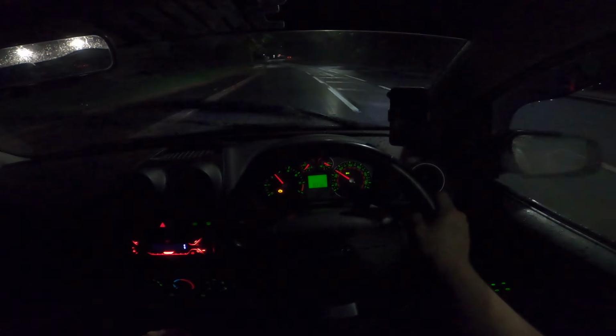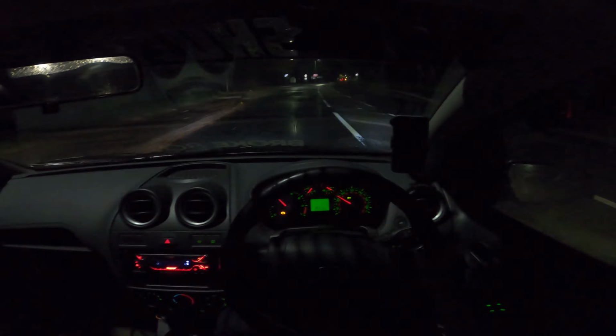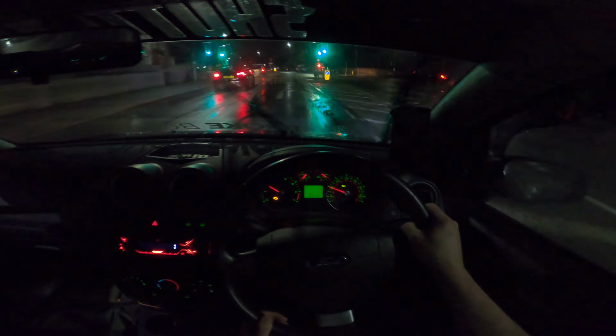Why is this guy proper tailgating me? What the heck? The road's 40 miles an hour. He's not gonna like it when I hit 30. Okay, right. About to hit 30 now, buddy. You're still so close to me. I don't understand why.